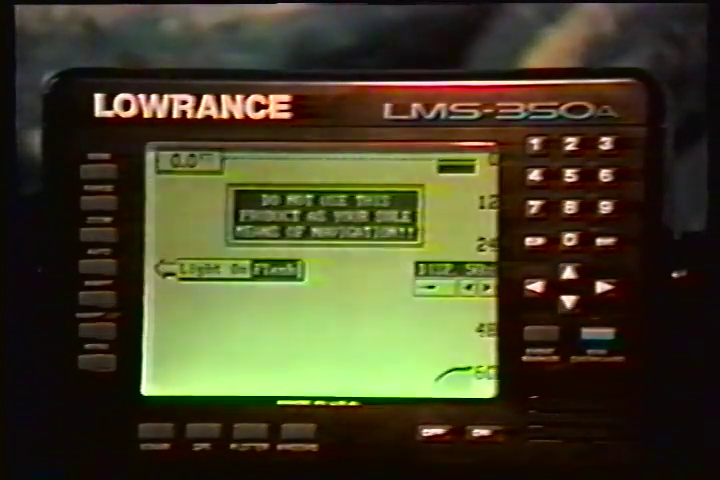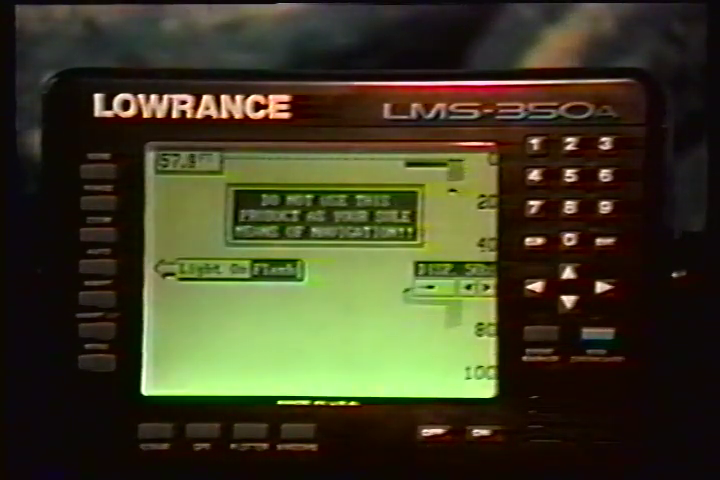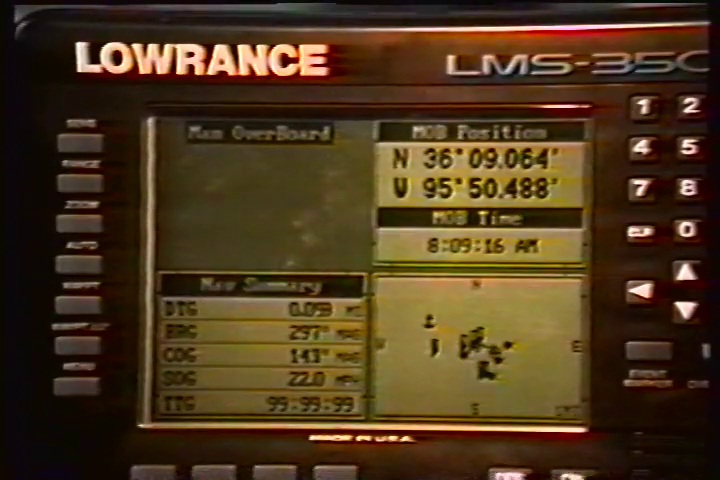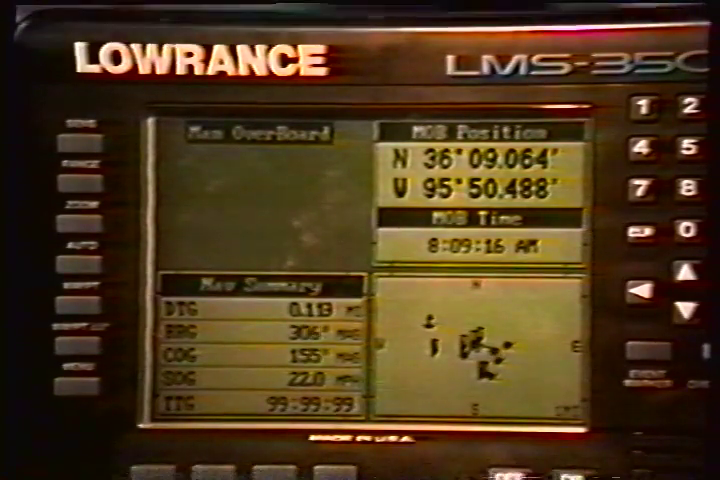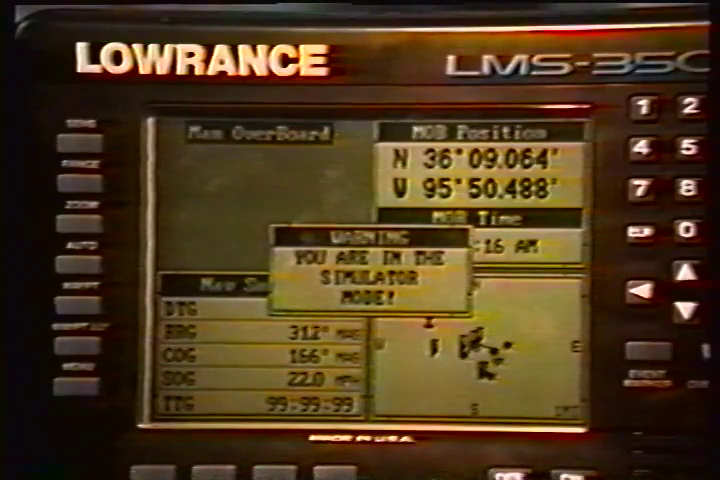If you lose sight of a person overboard, you can use the LMS-350A to help start a search pattern. Once you're back at the helm after initial rescue efforts have failed, press the LMS-350's Man Overboard key. Your position at the time you press the Man Overboard key is shown in the top left corner of the display. Beneath the position is the time that you pressed the Man Overboard key.